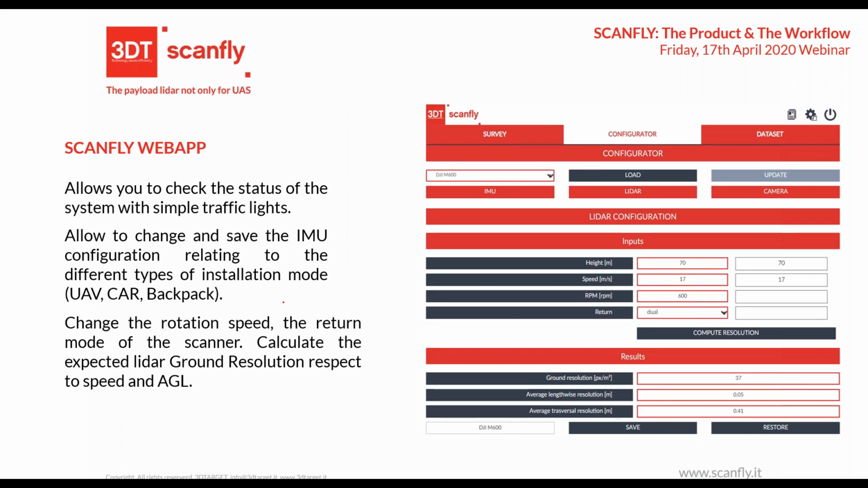So in the LiDAR tab, you can configure the speed of the LiDAR, how fast the scanner needs to rotate, and whether you want to have a dual return, and there is a calculator of the estimated resolution on the ground. So if you are flying at 70 meters and at 17 meters per second, with this number of rounds per minute, you have this kind of resolution. So here you have the resolution, 37 points, because we are flying very fast.